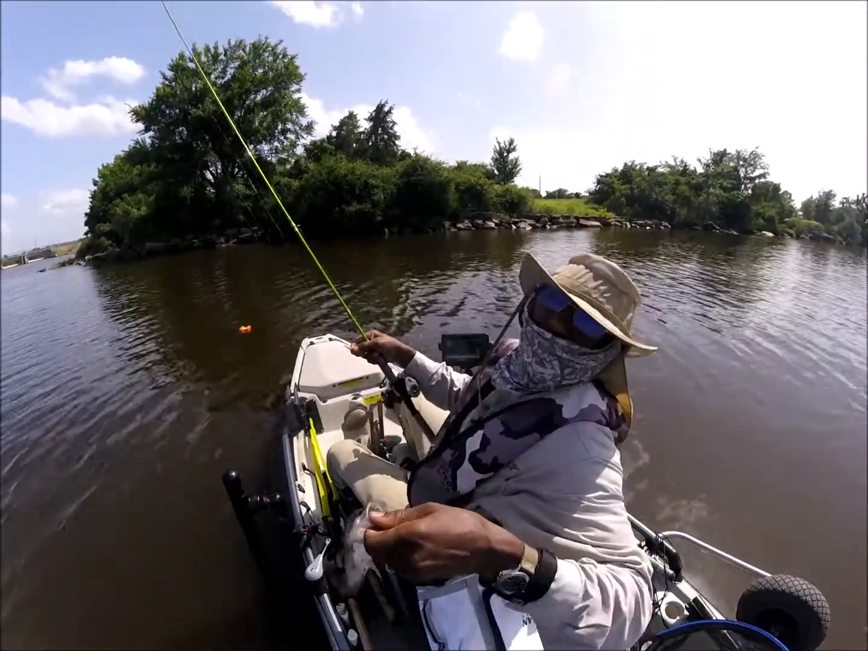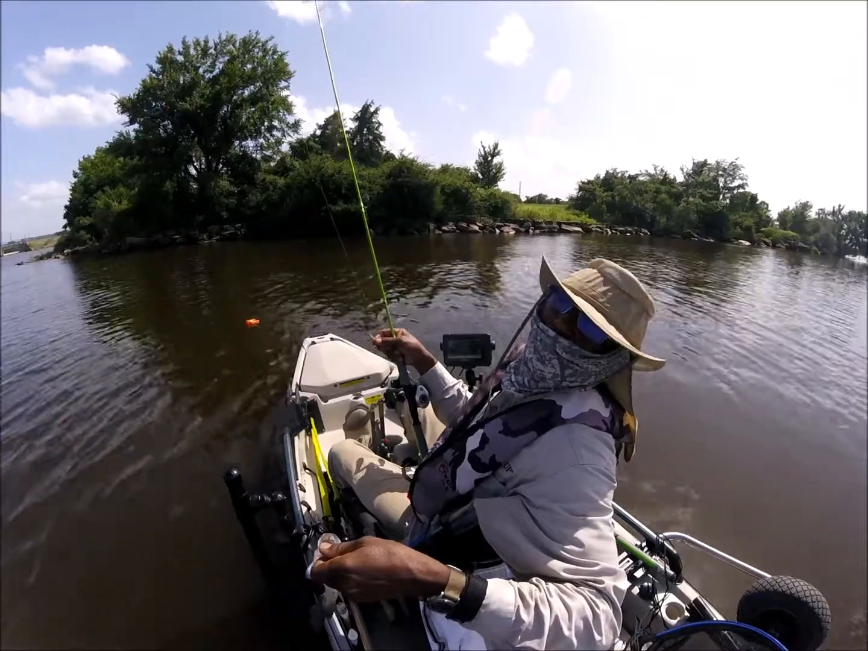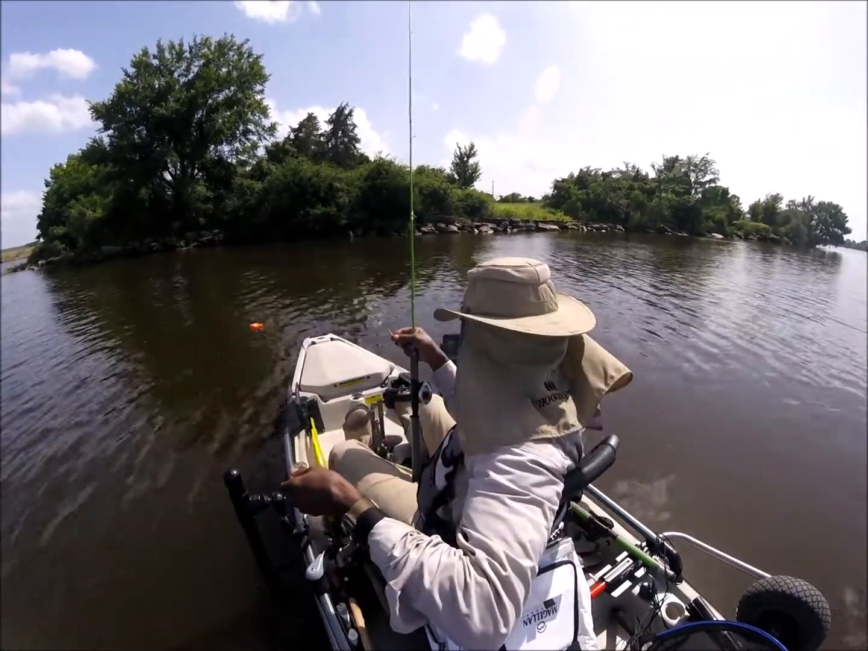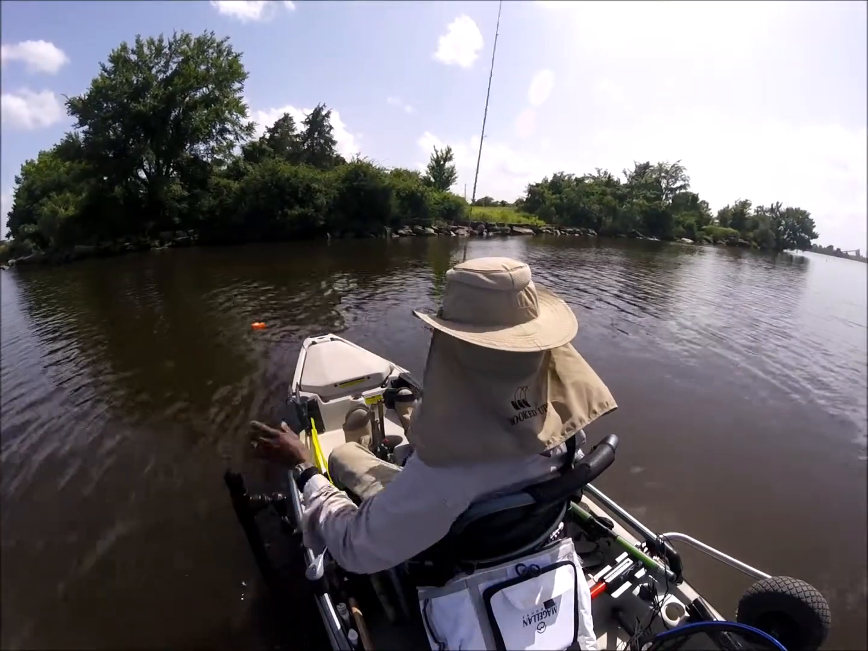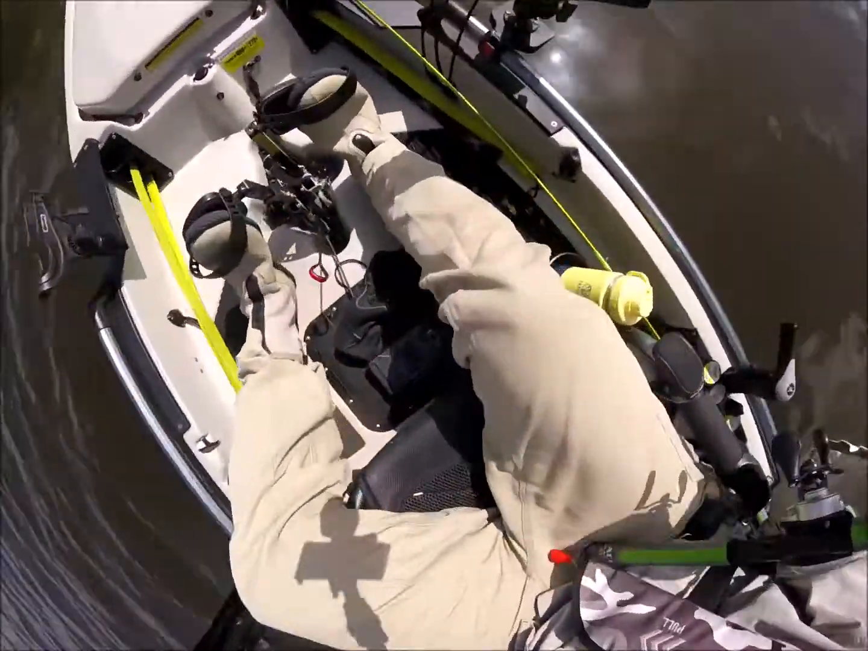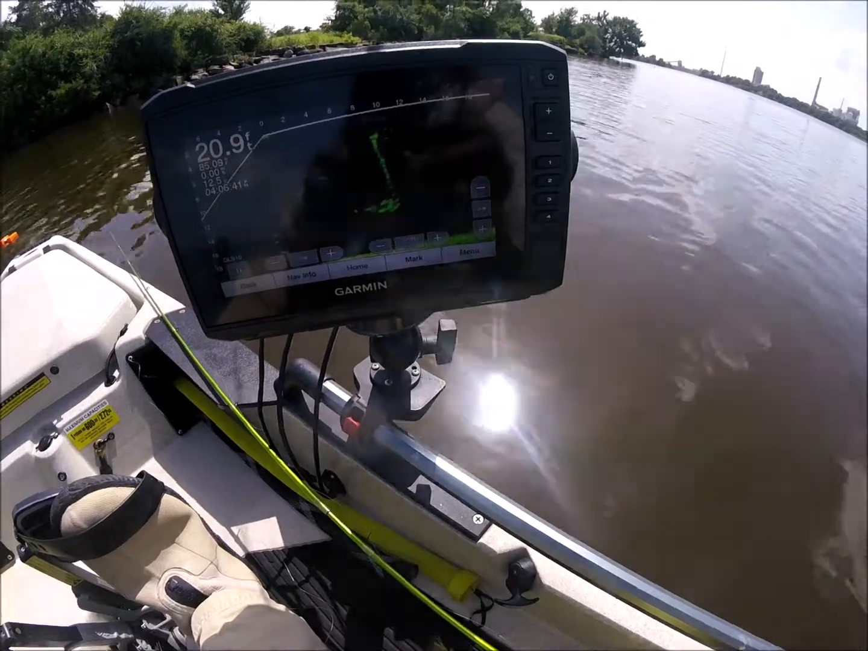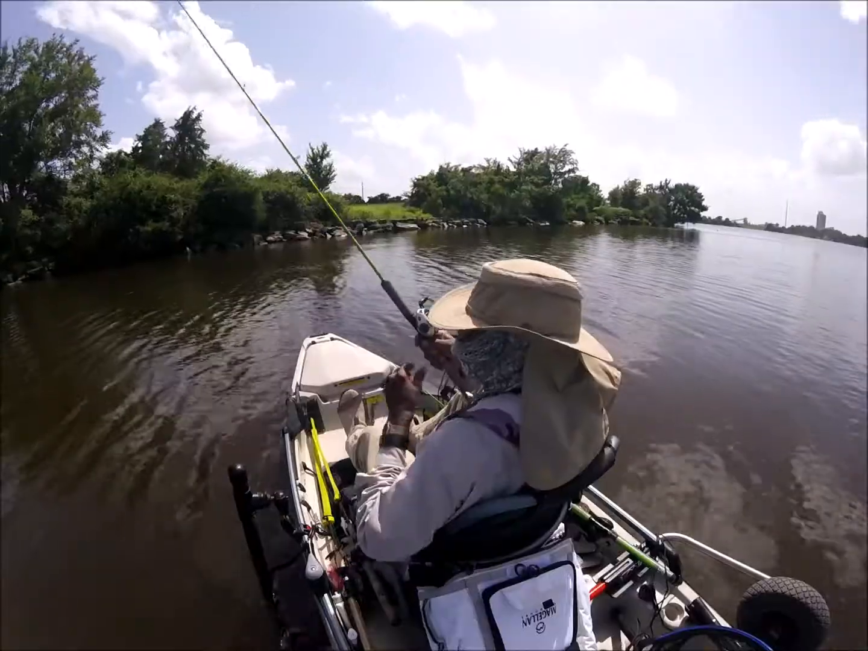Now I was over here the other day and I worked this whole area trying to find these brush piles, and I found them today using this Livescope. It's a little fish, but turning it down, I got a tree over here loaded at 14, 15 foot down. Loaded.